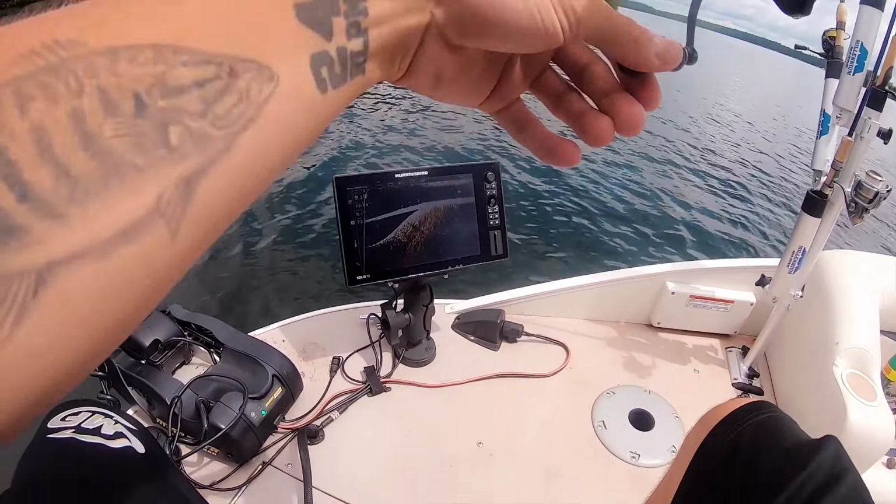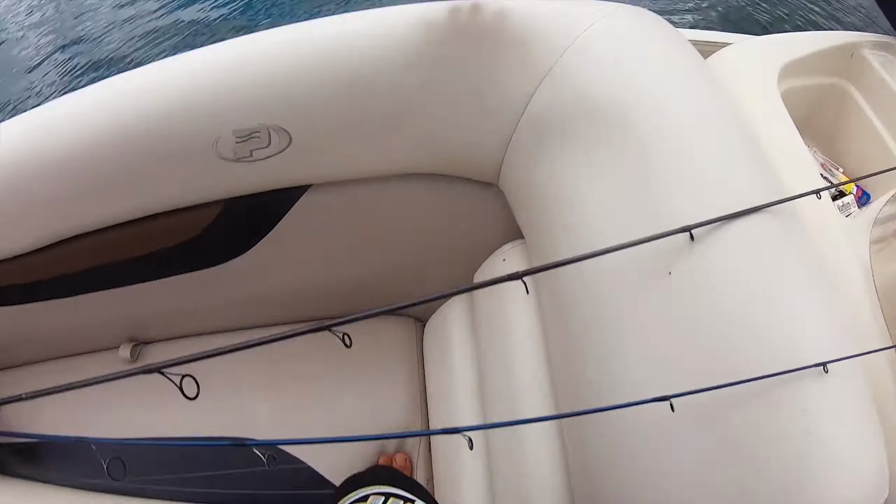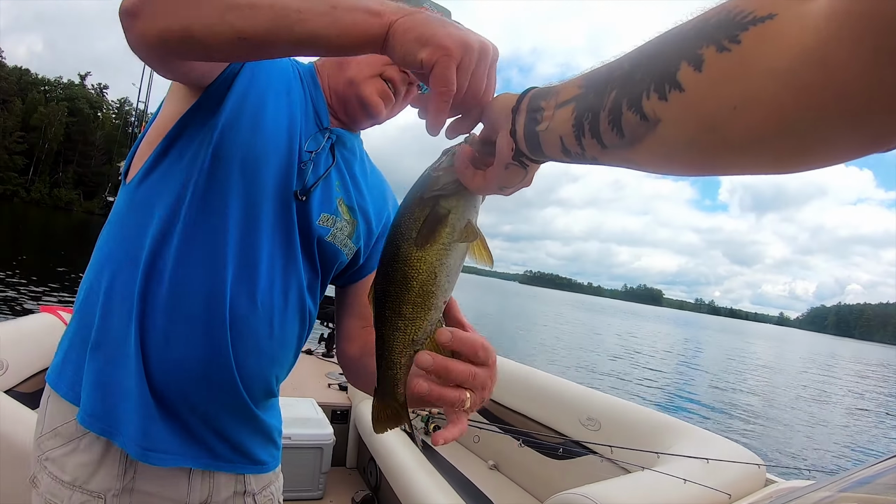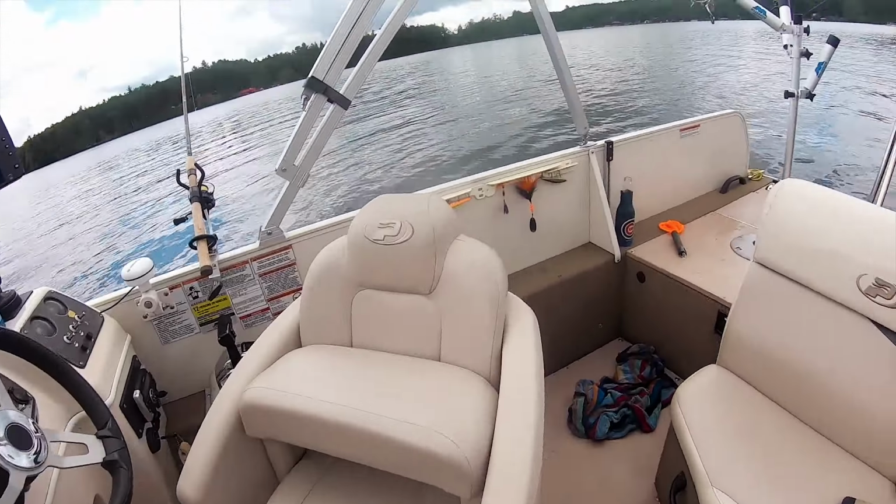Oh, lost it already. This is gonna be a beat down. Oh, it's a nice smallmouth. I hate fishing the sun. All right, first actual bass of the day, little smallie. There you go. Yeah, nice. It's not the right species. We'll get there though.